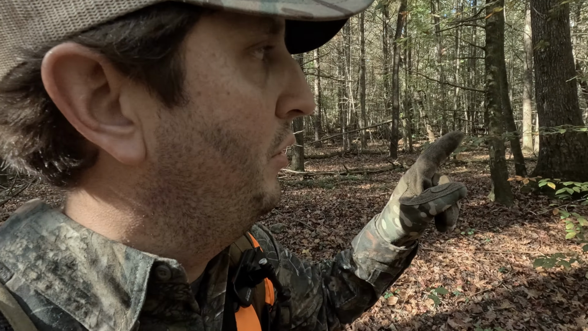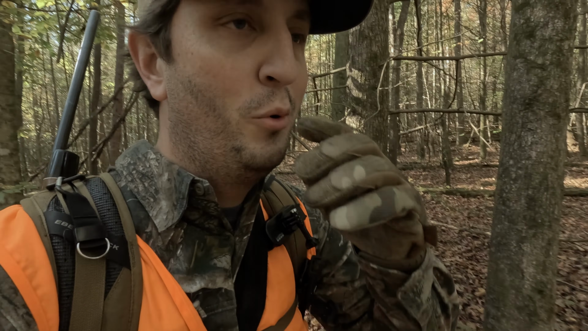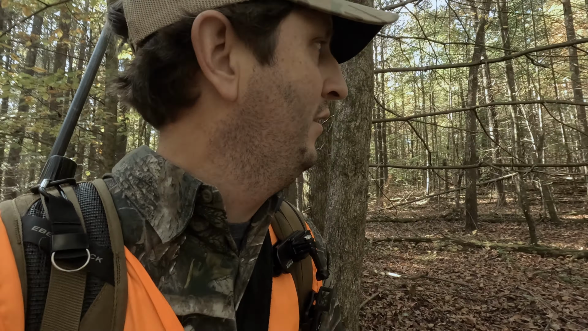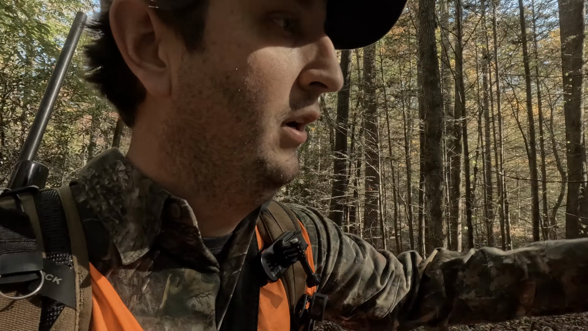The camera should be right up here somewhere. One of the more challenging parts about running trail cameras is remembering where you put them out. I think it should be right here on this tree right here. There it is, it's right there.